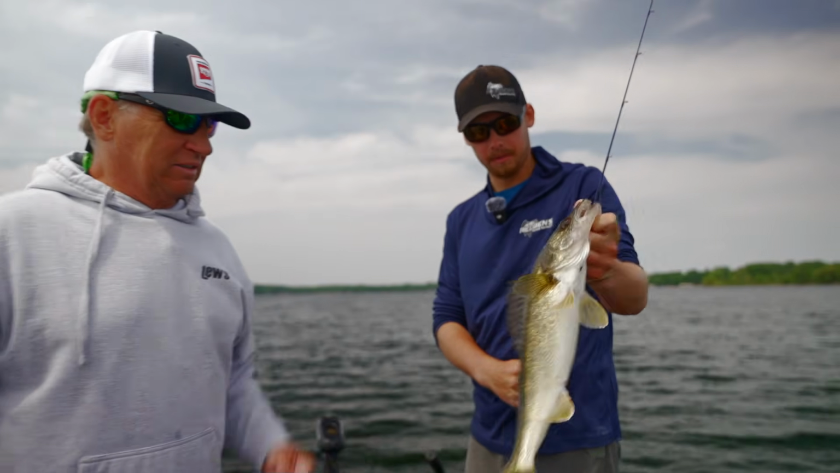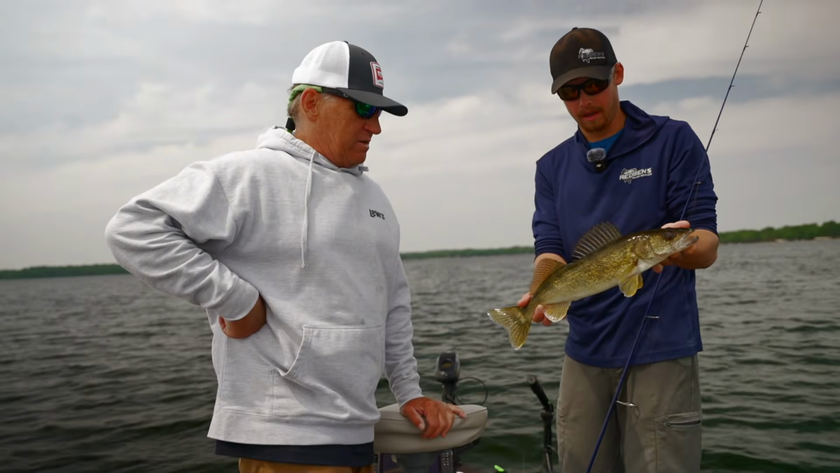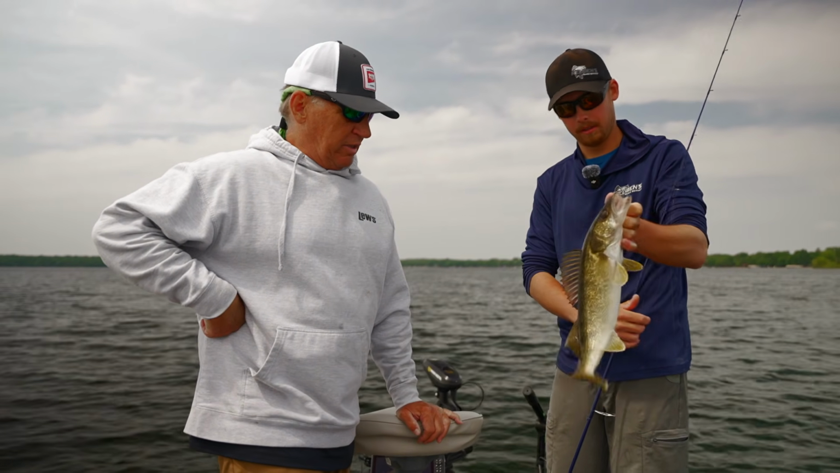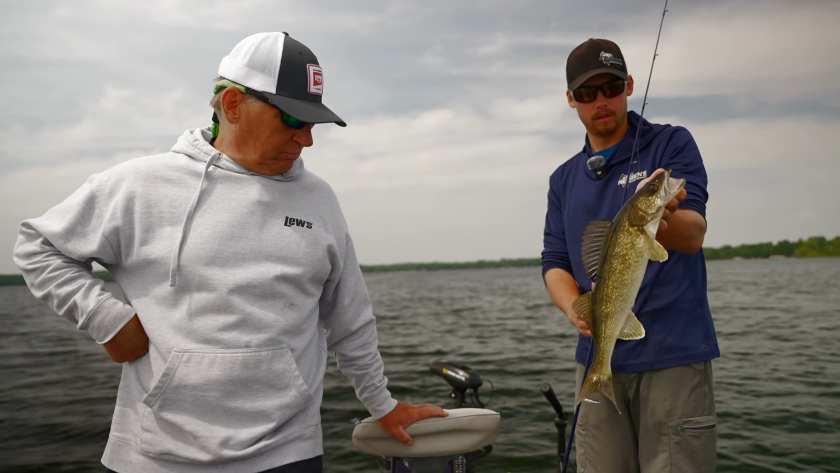Another fatty. Another nice one. Yep. All from the same year class, aren't they? Yeah, they're all about 17 to 18-inch fish. Yep. It's gorgeous. Fat and healthy. Early summer weed walleyes.